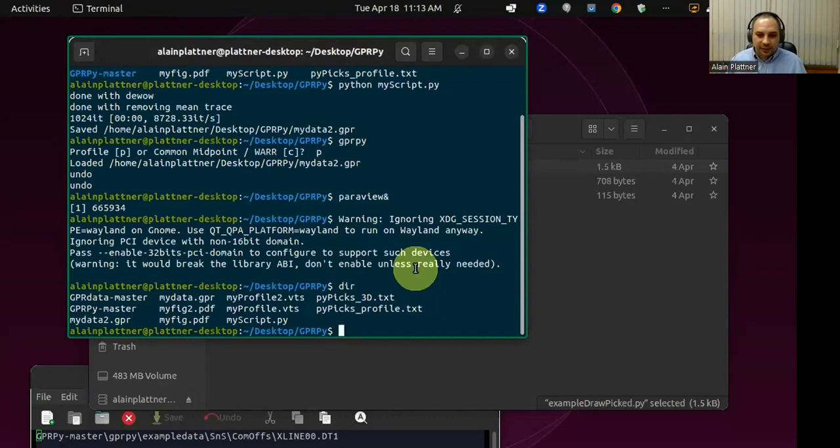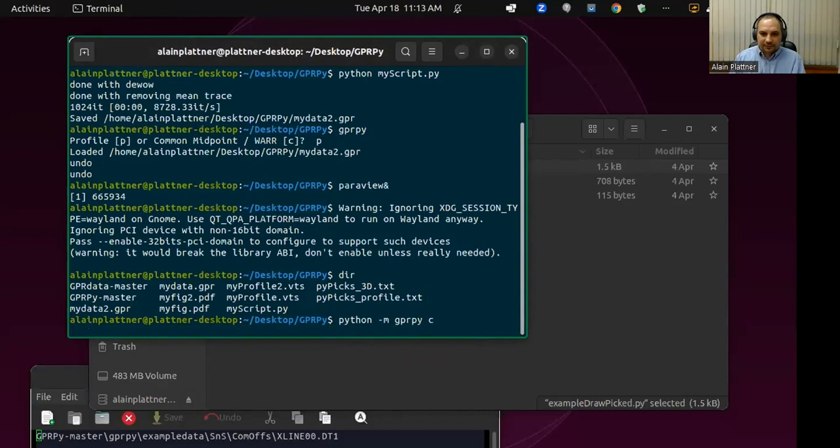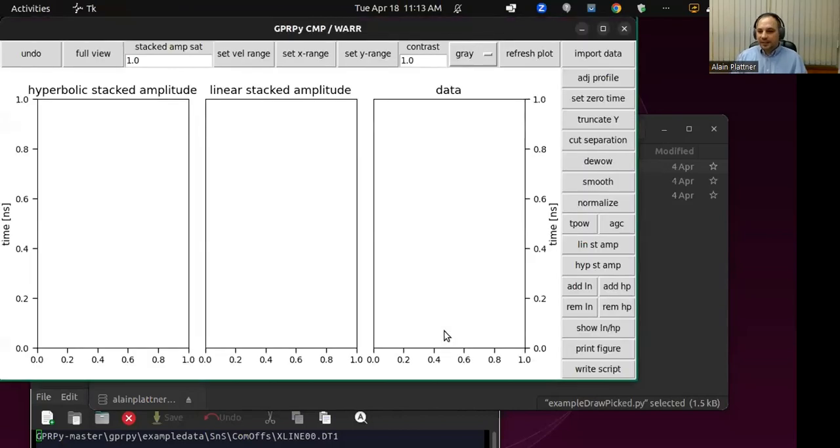Okay, so I closed GPRPy. It's not running at the moment, so I'm now going to run it in the common midpoint or wide angle reflection and refraction mode. So that's just with a C here. And as you can see, this user interface looks different. I didn't put a splash screen here because probably not as many people use this one as the first one.